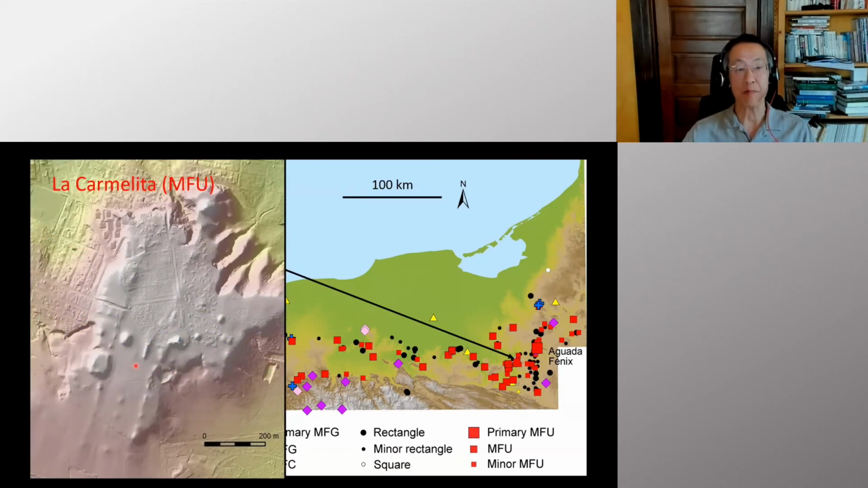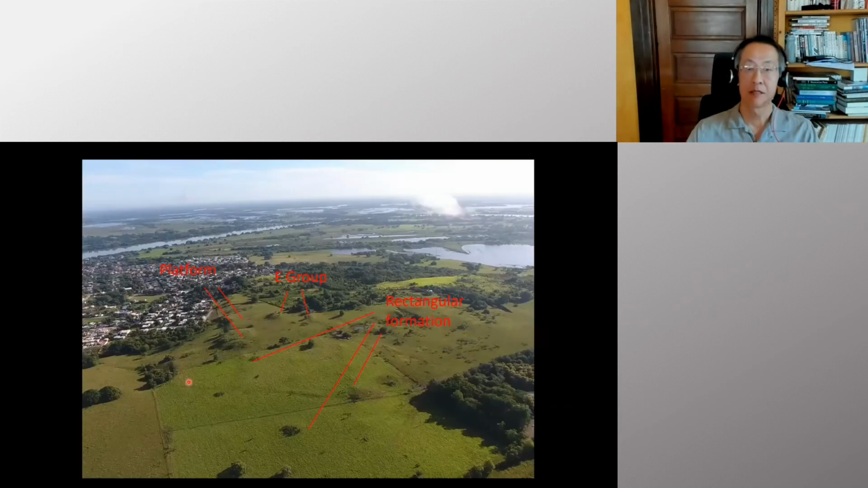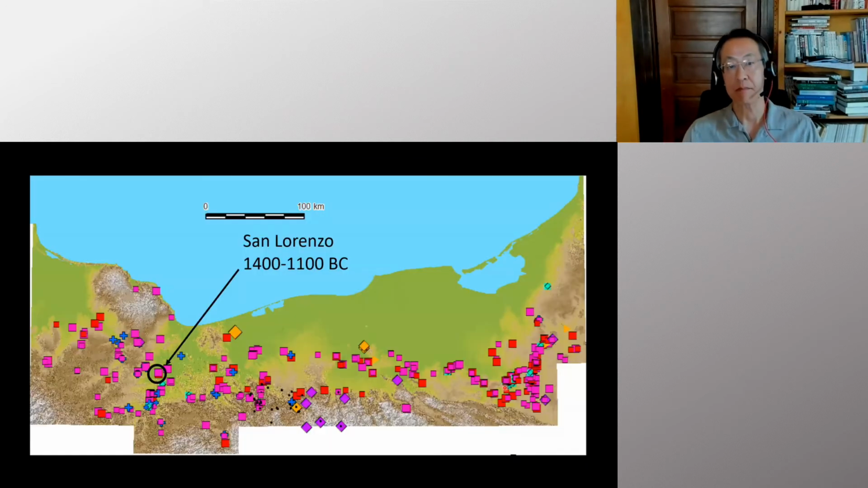Let's look at another example, this is the site of Carmelita. It's much smaller than Aguada Fénix, but it has this perfect rectangular shape. This site was known, located next to a modern town. Archaeologists knew about this central mound, but did not notice this rectangular shape because it's so subtle, even in this open area. So the interesting thing is that we can get new finds for those intensively studied areas or intensively studied sites.